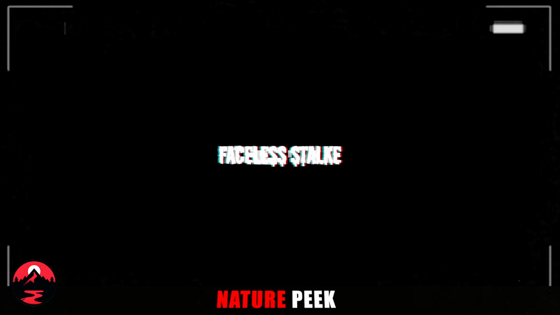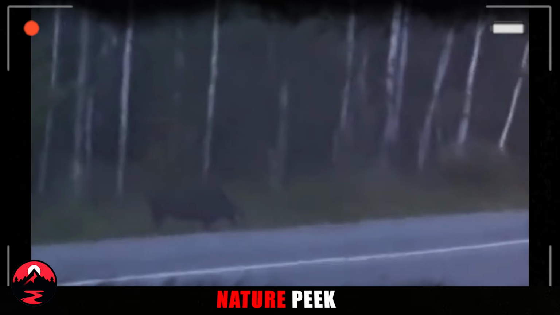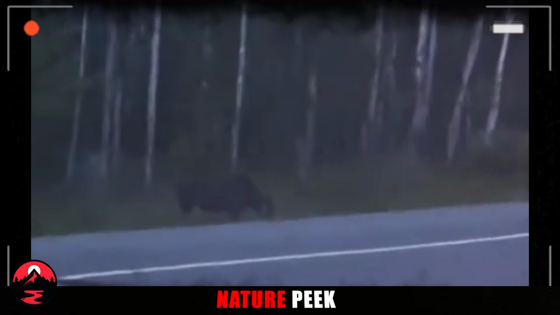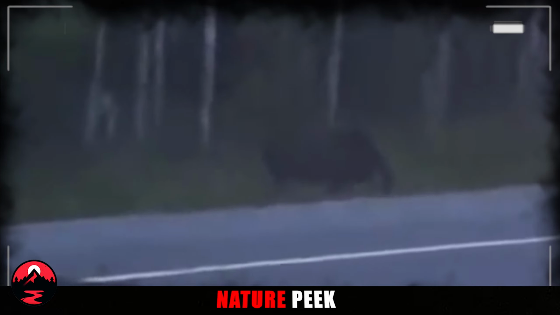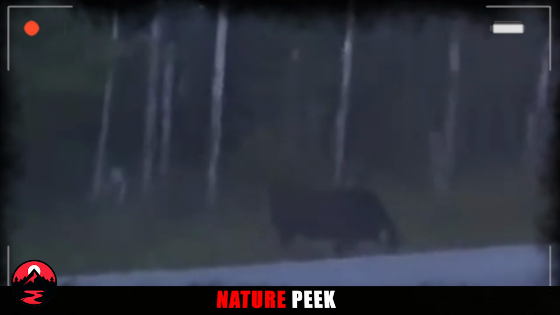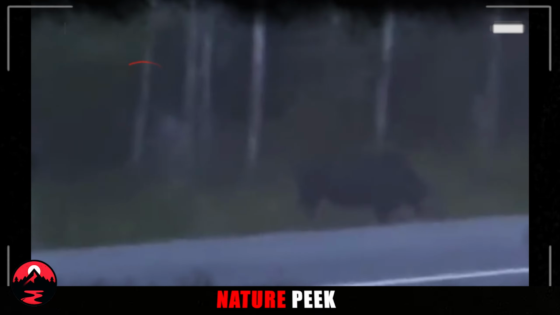Faceless stalk. Our list features a video showing what is described as a weird monster stalking a moose at the edge of the forest in Quebec, Canada. On the left side of the screen, you can clearly see a lengthy-looking and deathly pale creature, or being, that appears to be observing the grazing moose from a distance.